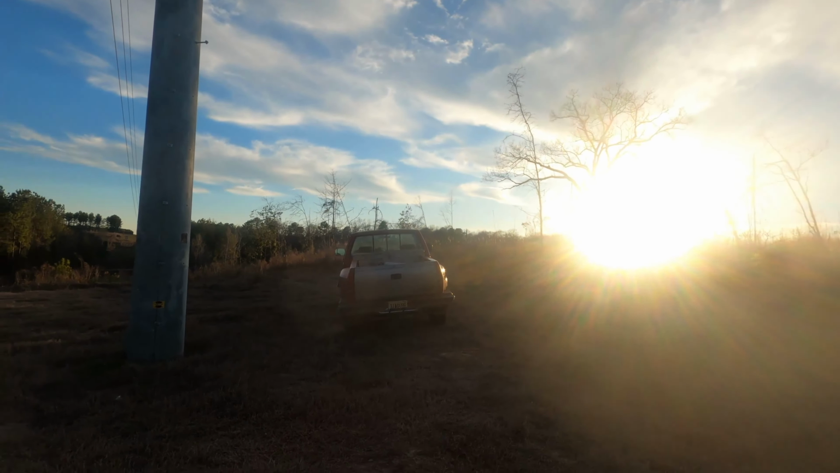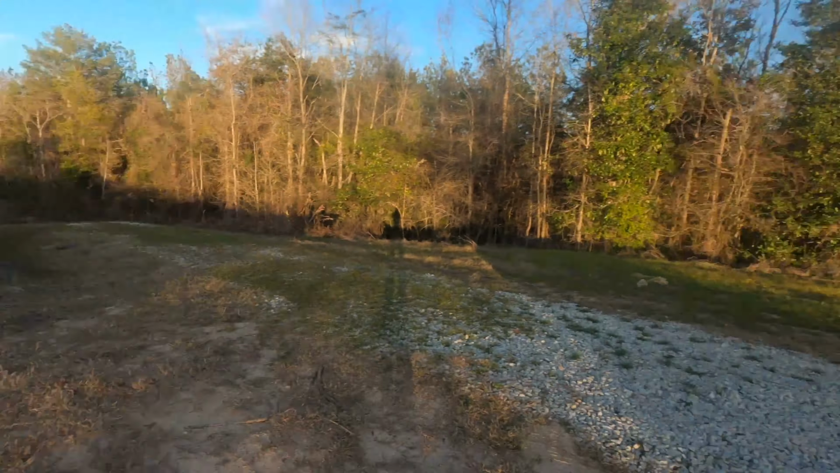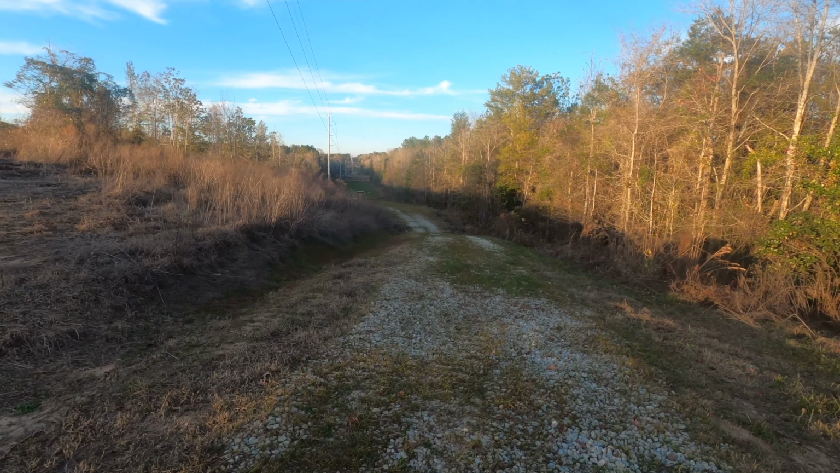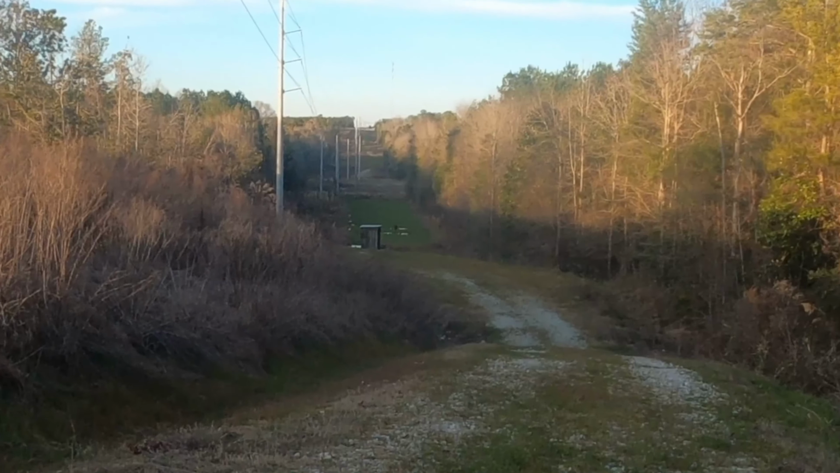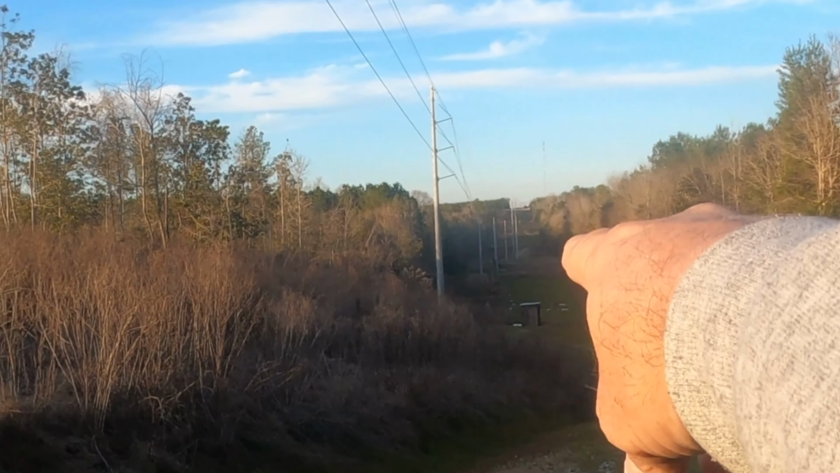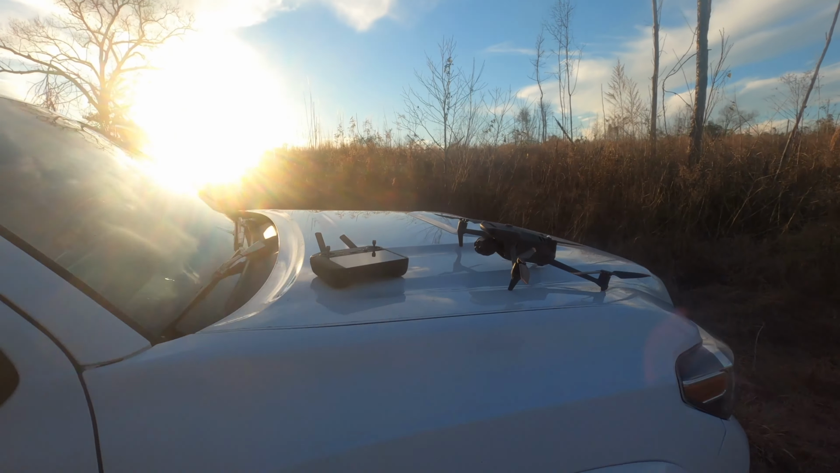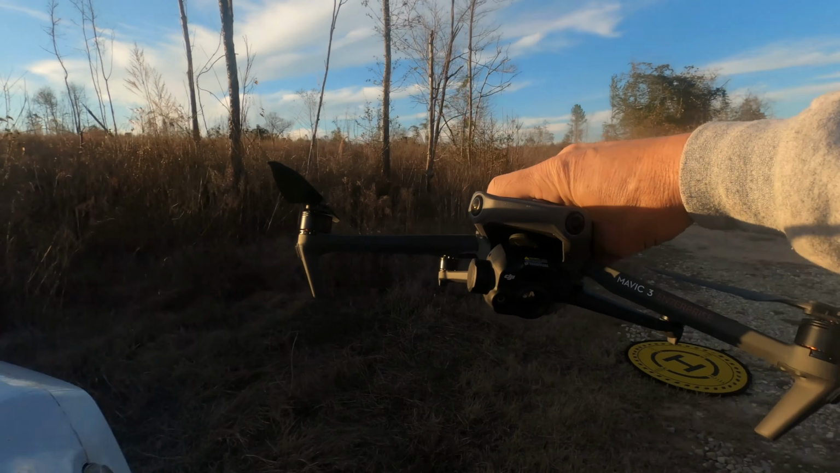I call it spying on Dad, but there's my dad's truck right there. And my dad is right down here in this shooting house. You can see him right down there. And then he's overlooking that food plot that's out there. And I'm flying my drone and watching. I call it spying on Dad.